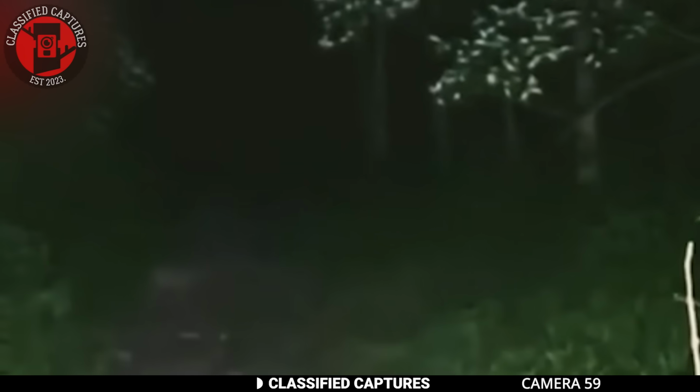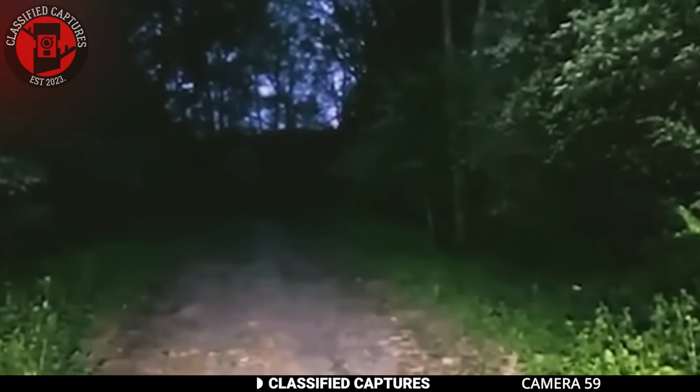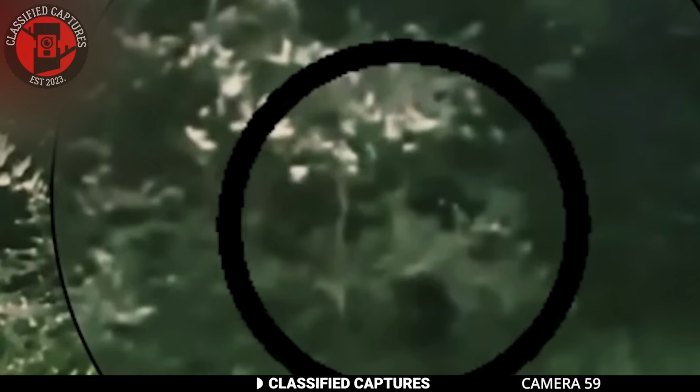A woman was walking home one night, taking a shortcut through a wooded area. Partway down the path, she began to feel that familiar chill, as though something or someone was watching her. To ease her nerves, she pulled out a camera and began filming her surroundings.